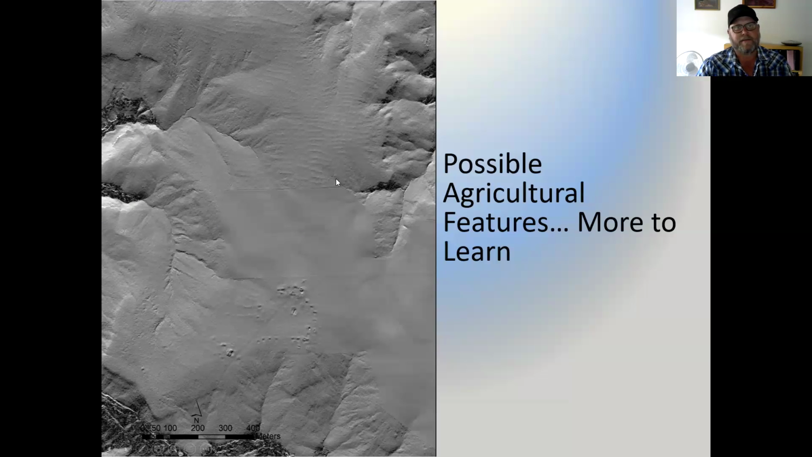I guess right now, this is a really big system of those parallel lines. So hopefully you can see what I mean. There's little ridges and then there's little swales in between the ridges. And this series of ridges run kind of east-west. And all of this area up in here has this signature in the LiDAR data.